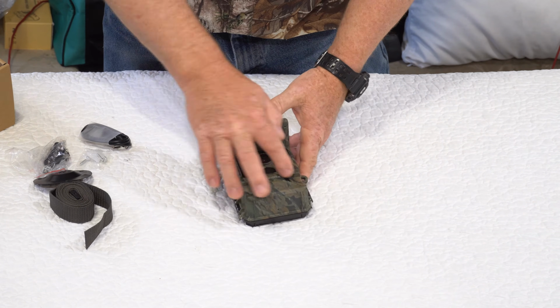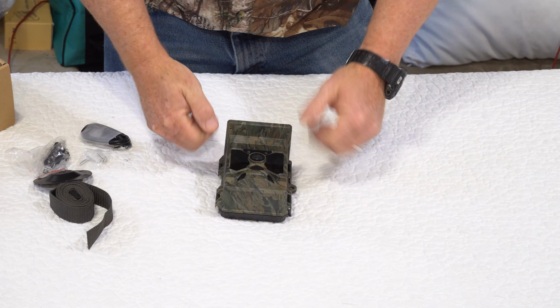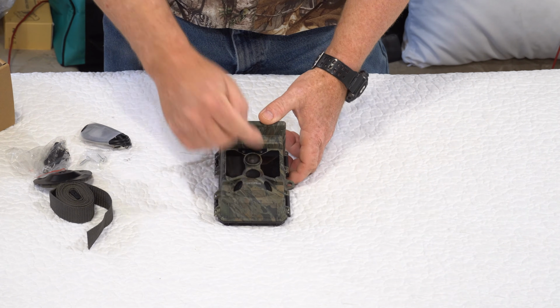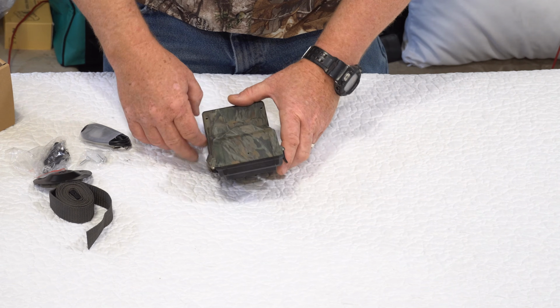Okay, side sensors. These are pre-sensors, they don't activate the camera, they just get the camera in an awakened state so that the middle sensor can detect it, and has your dark LEDs.